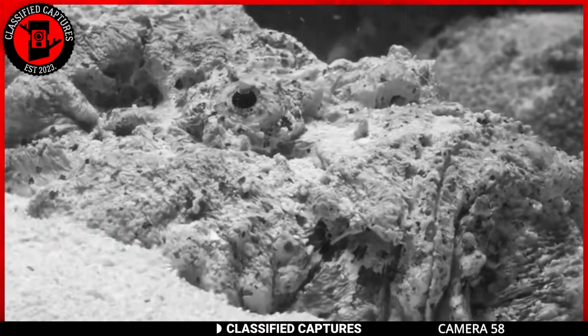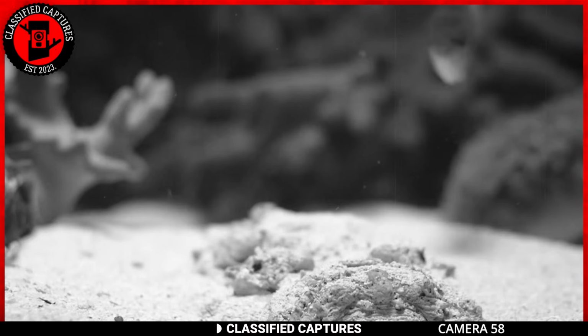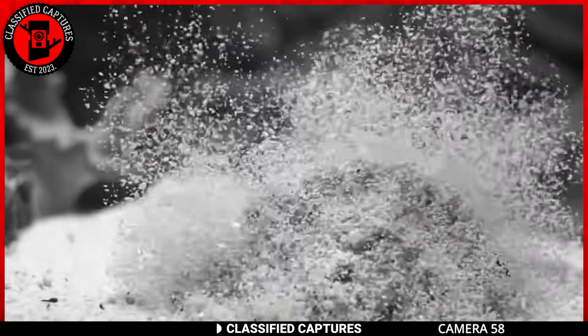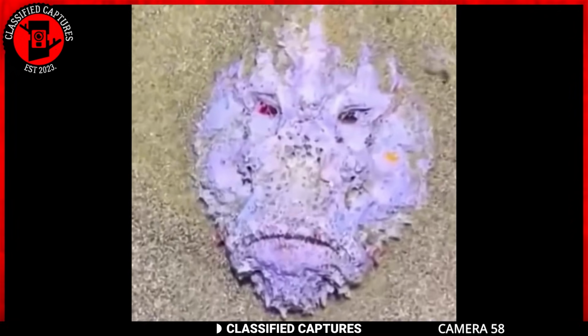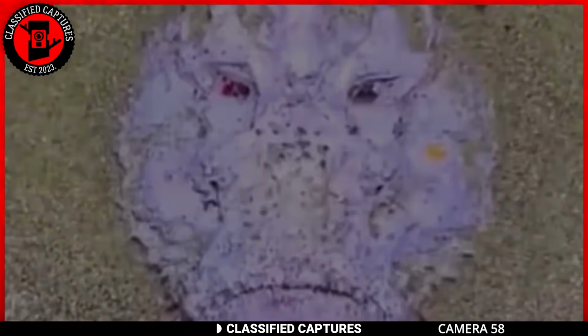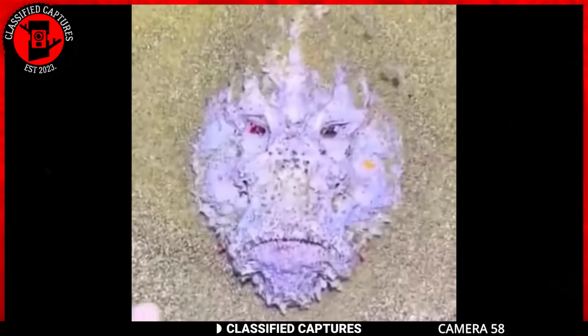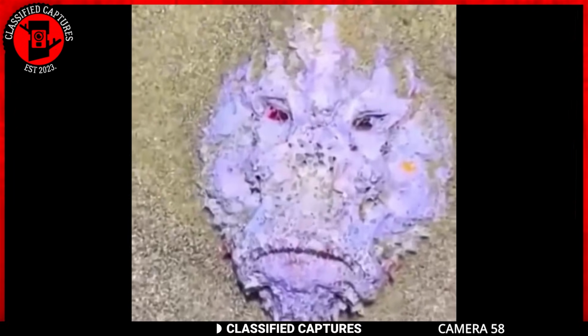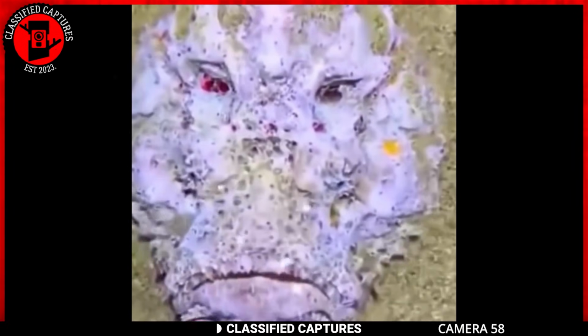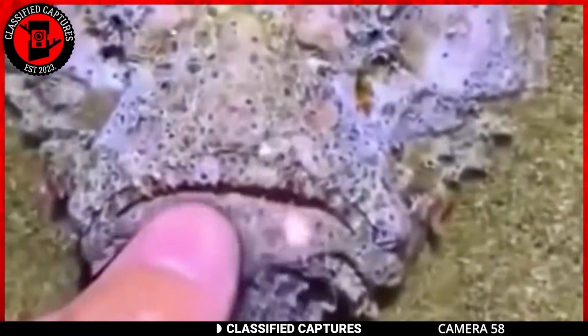Reef stonefish are primarily ambush predators, lying in wait on the sea floor for prey to pass by before striking with lightning speed. Perhaps that might explain how it patiently waited for the young lad to get closer before it launched. Someone in the comments section even asked what he expected. If there's a lesson to be learned here, it's to not pick up any strange-looking stone at the beach, especially if you can't confirm if it's really a stone.